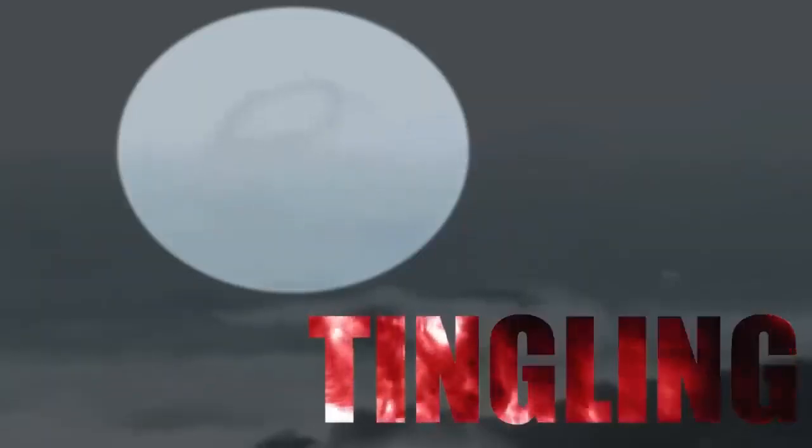Prepare to be unnerved and chilled to your very core as we unveil spine-tingling scenes of unknown predators captured in the dark depths of pitch-black forests. These bone-chilling, enigmatic beasts lurk in the shadows and have left experts baffled and the bravest trembling. Join us as we will show you the most shocking and terrifying encounters ever caught on film.